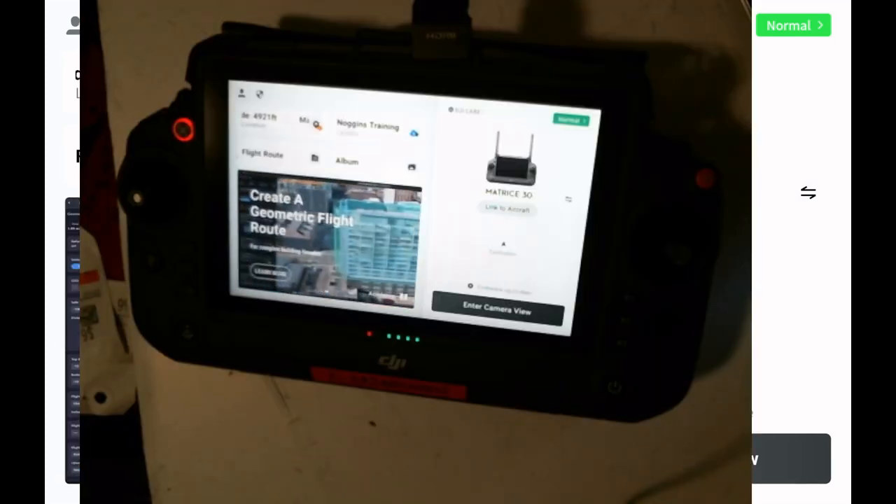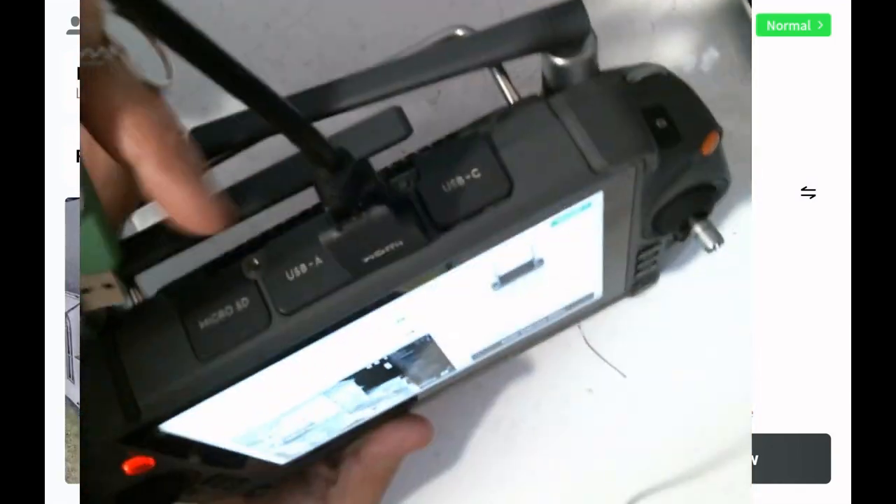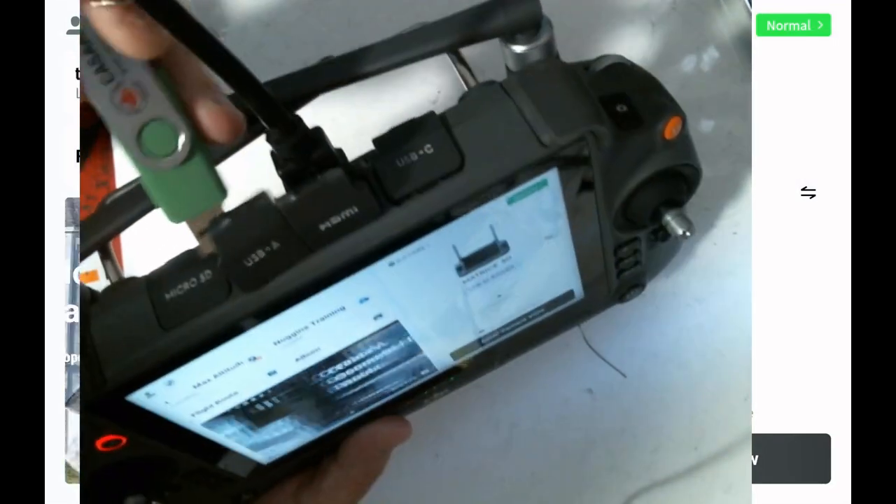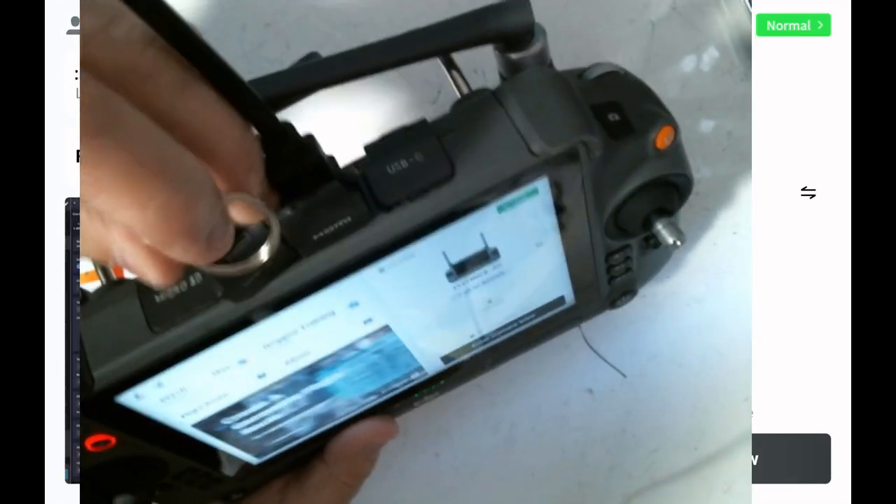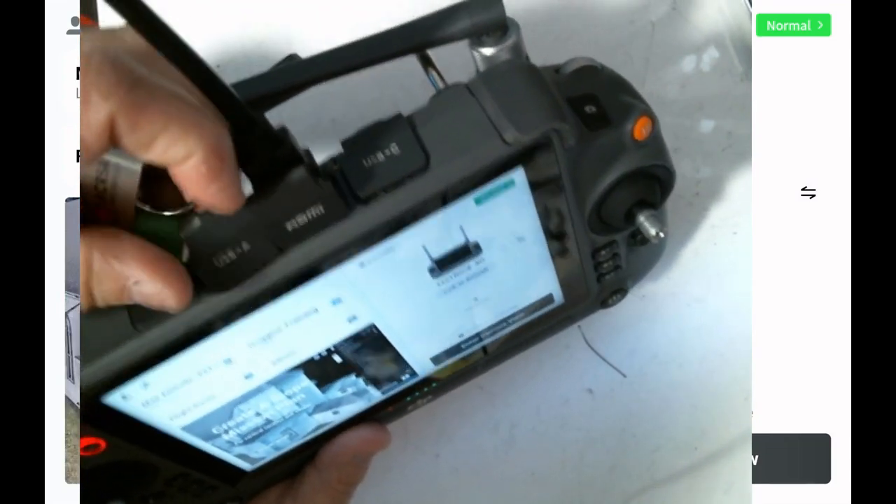So there's our controller. And if I were to go to USB-A, and if you're wondering how that's being captured, that HDMI cable that you see there is actually going out to a capture device.